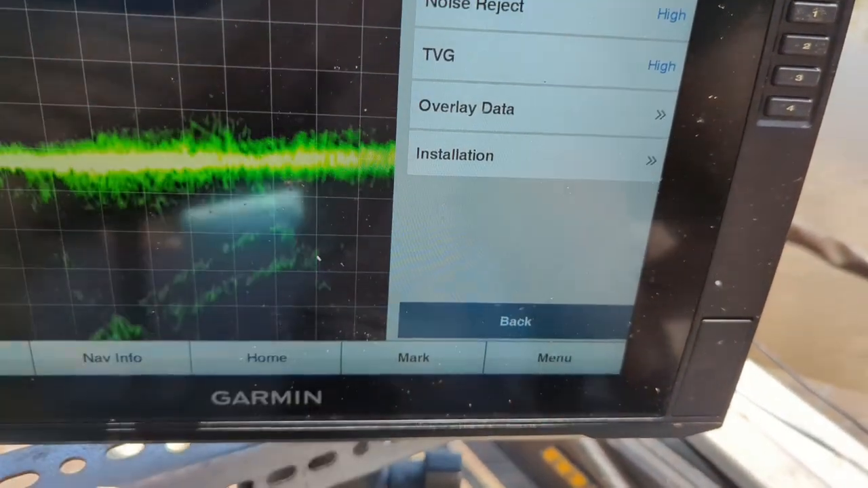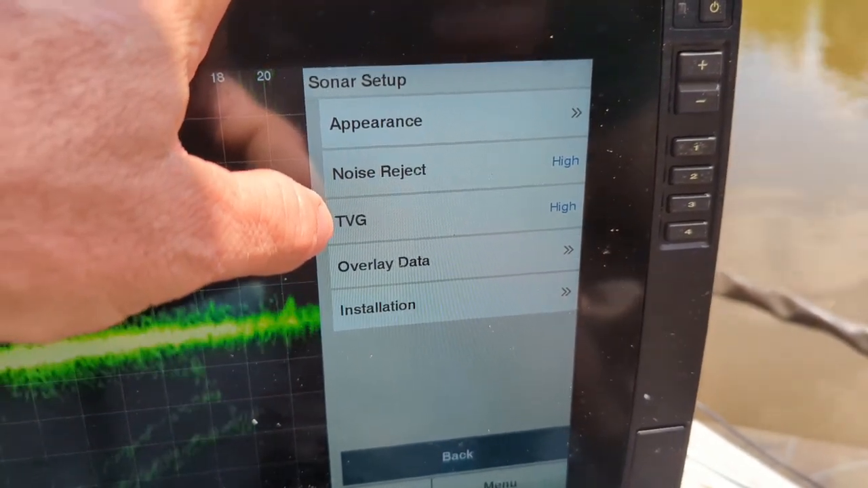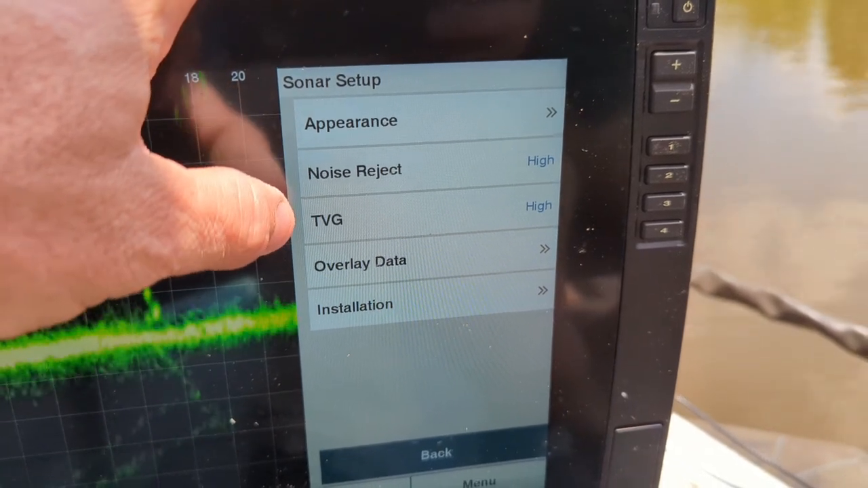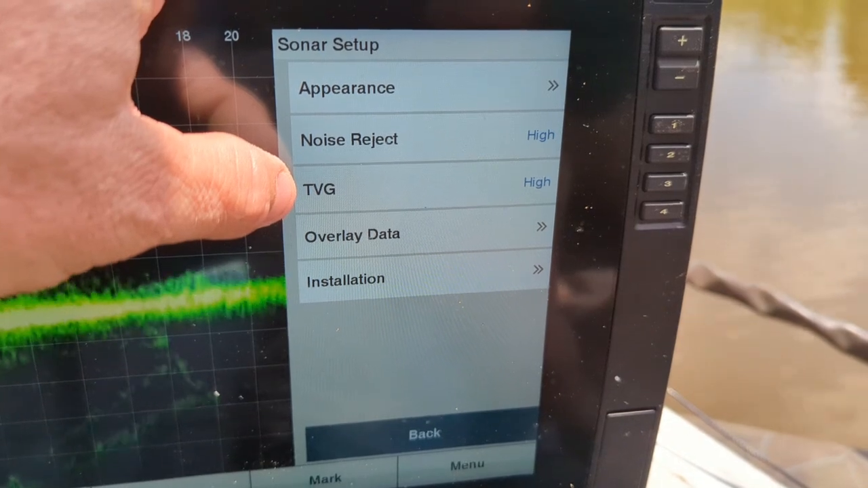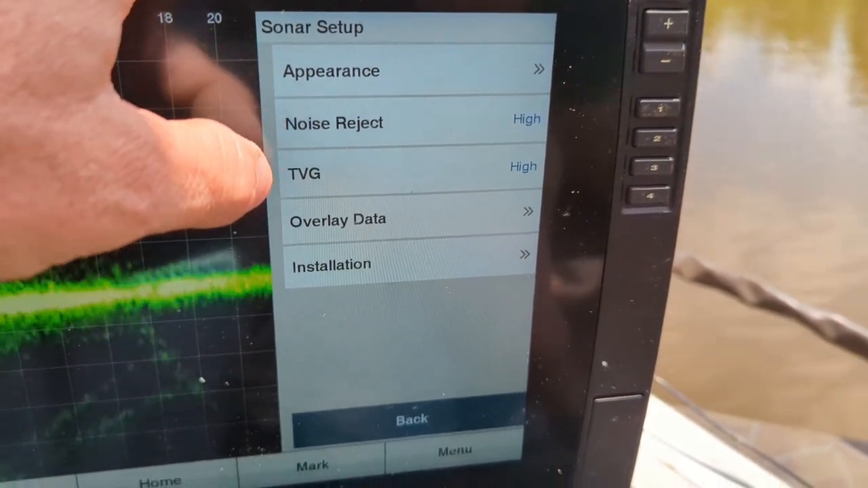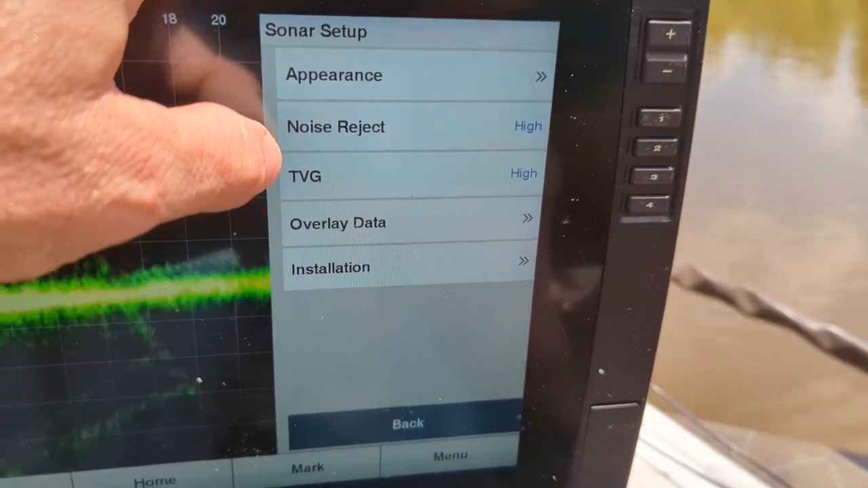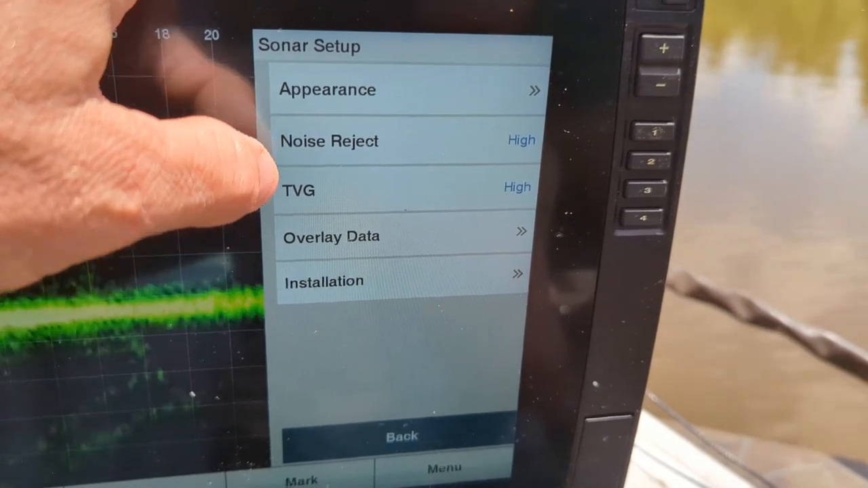We'll go back, come to our noise reject and TVG. So this is the two big ones right here for everybody. Noise reject and TVG, we're running both of them on high. You say, well, that's crazy because I run one of them off or whatever. Yeah, we do run them different in clear water, but right now we're running both of them on high.